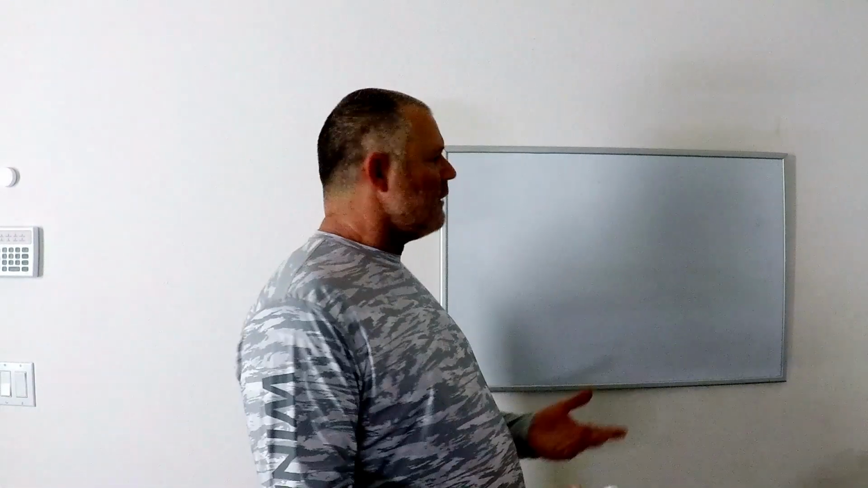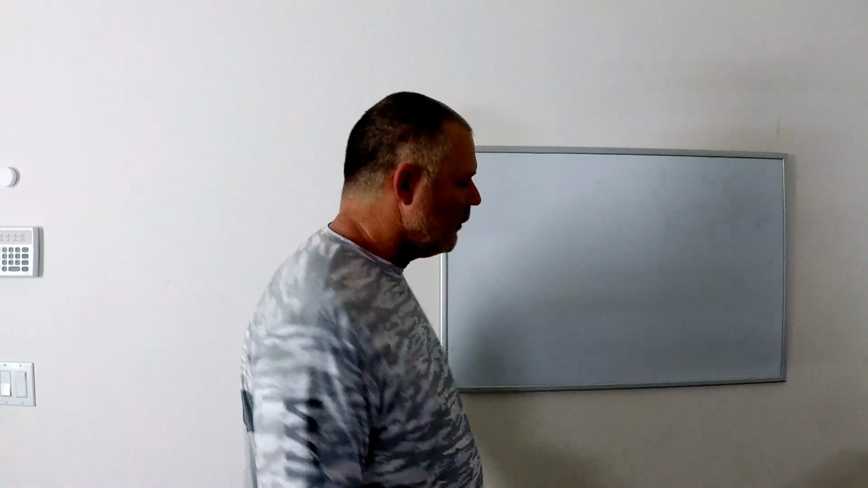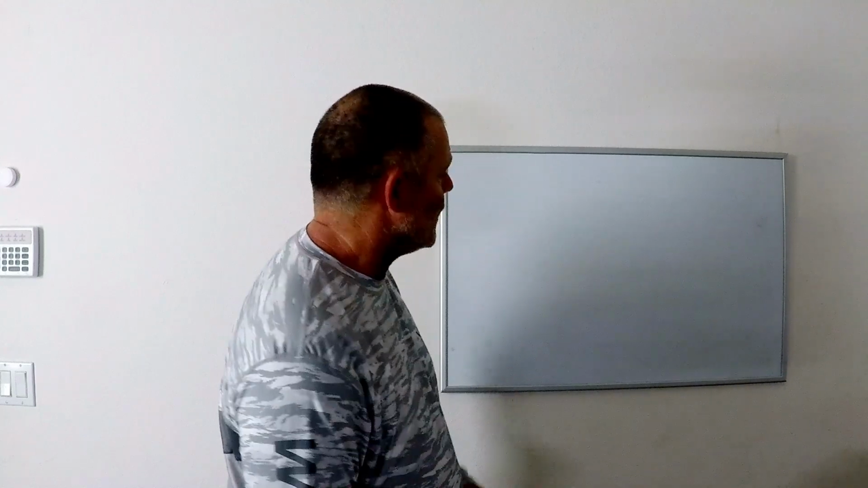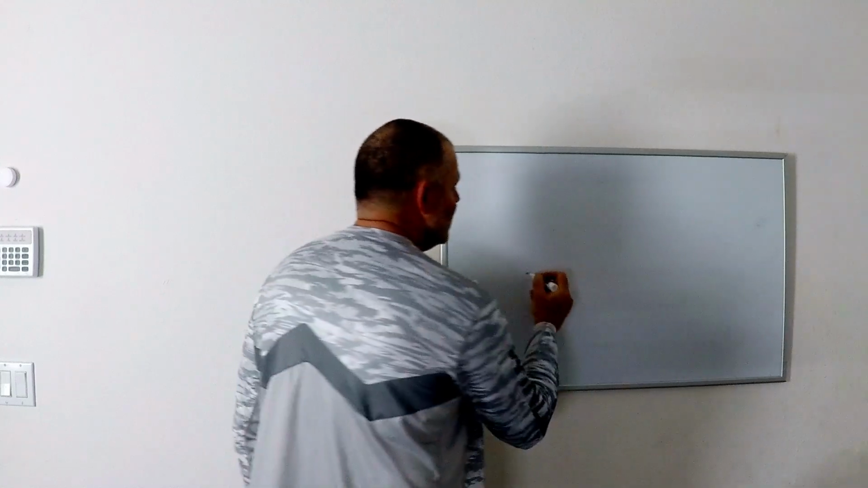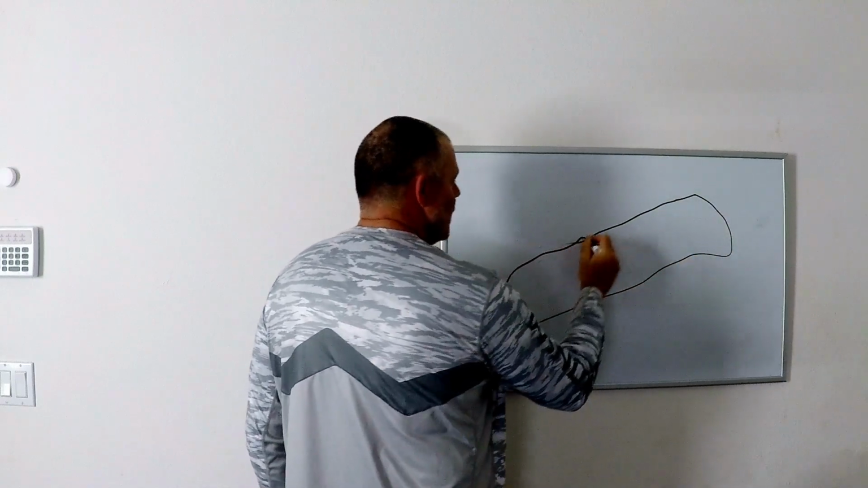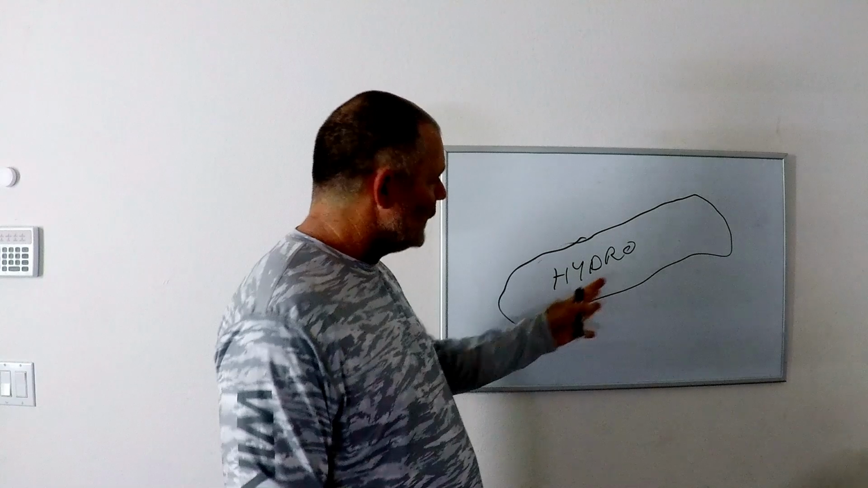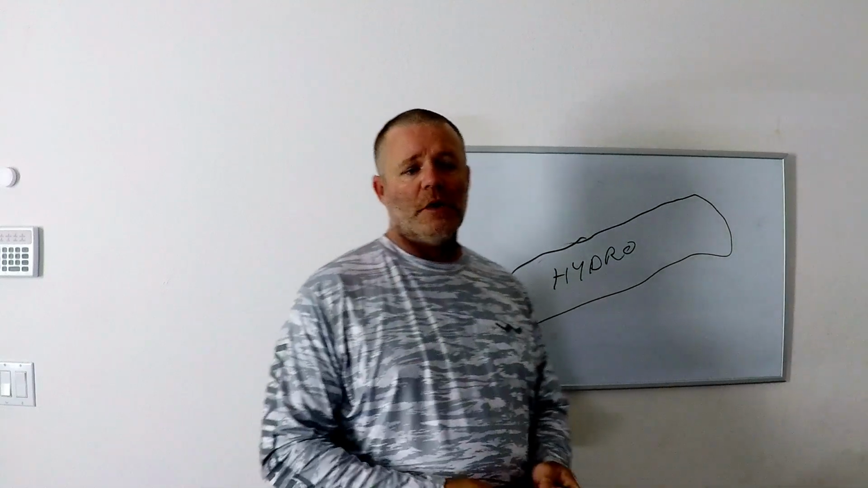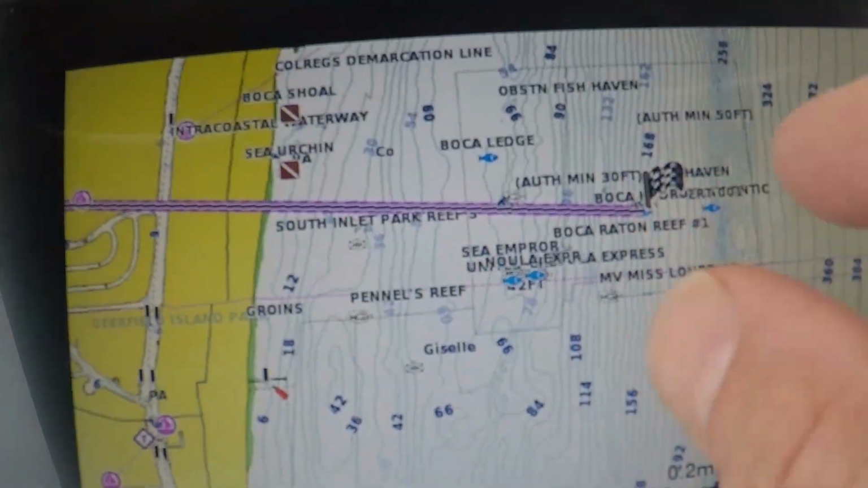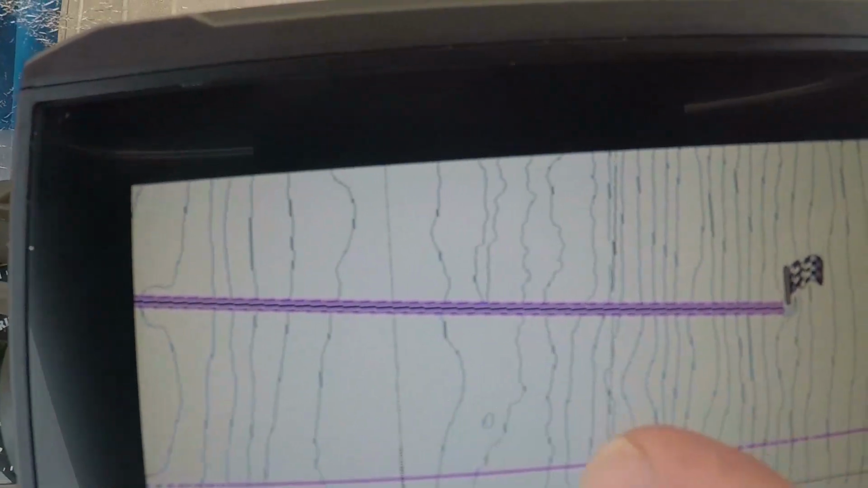Okay, so now let's say we want to fish a wreck. Maybe drop out a mutton rig. Or let's say we want to do some jigging, or even drop out a live bait, maybe let out a live bait on a balloon. But we want to fish a wreck. Let's say we've got a wreck here. We're going to call this the Hydro. The Hydro Atlantic barge is a 300-foot barge that's been there for quite a while. It is just east, about 1.5 miles, of Boca Inlet, just to the south.